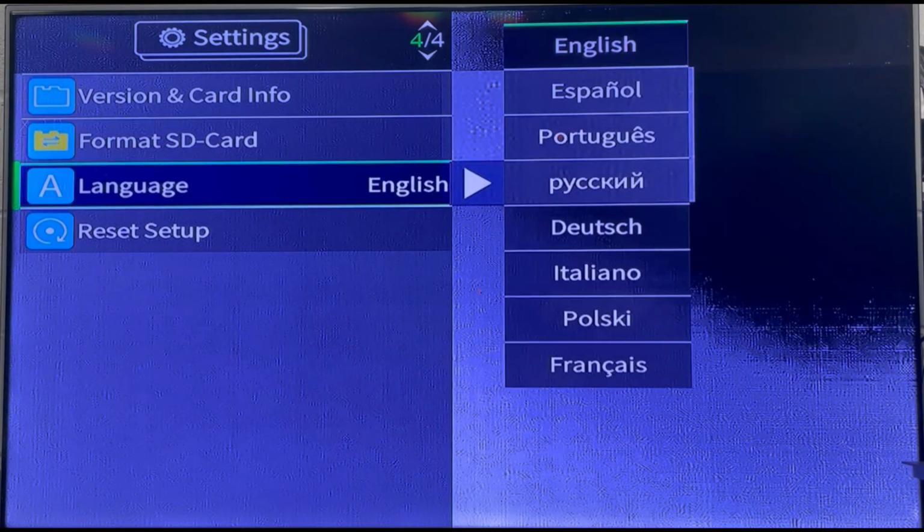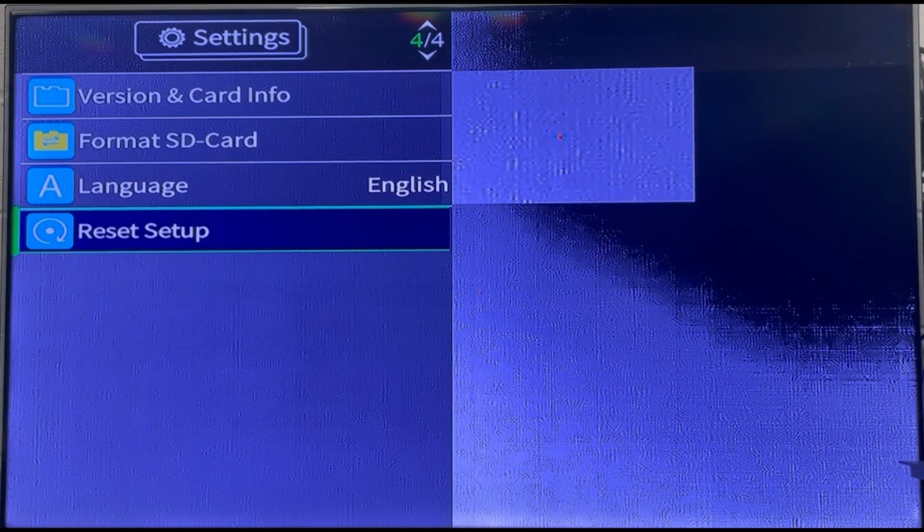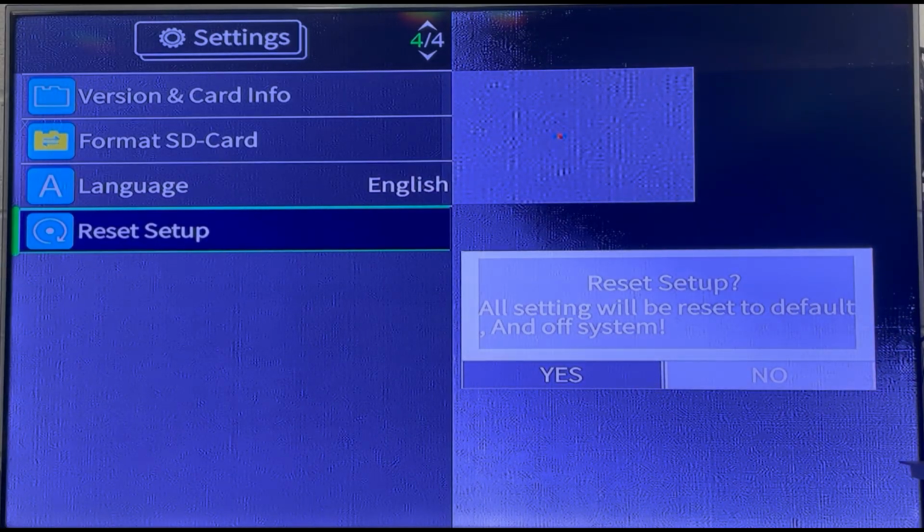Language, I give you 8 different options from English to French. And finally, reset setup, which is a factory reset of the system.